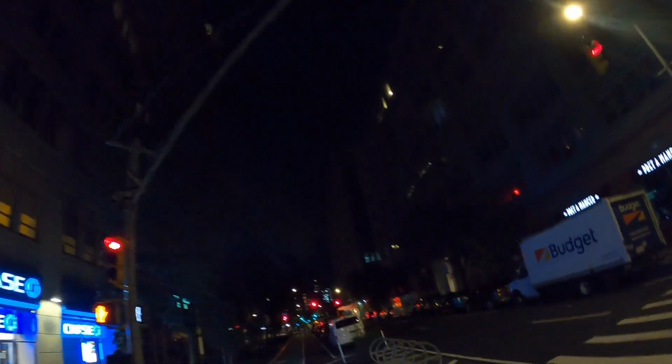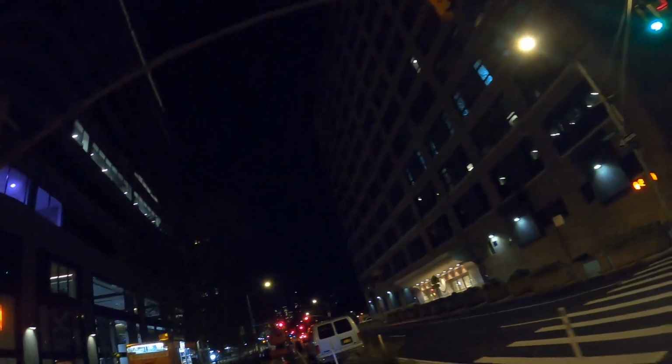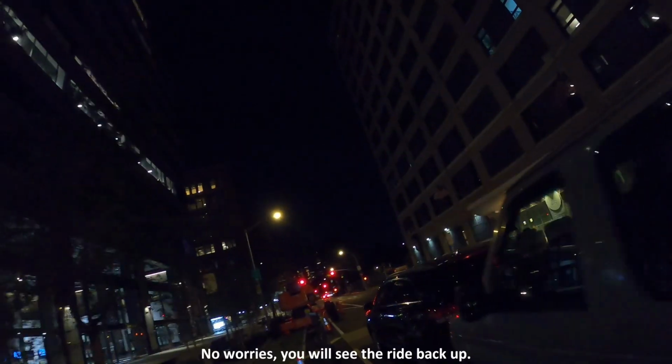Let me see my camera. It's still running. 36 minutes. So we probably have another 20 minutes of battery life left. So you may not see the ride back up all the way.